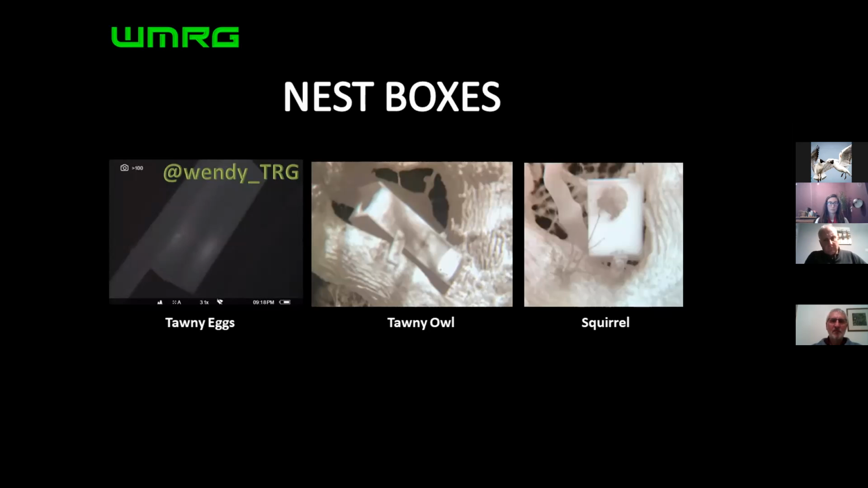What it doesn't show you is if the nest has failed, which is something that people might want to record for the nest record scheme. So yes, it doesn't show that, but actually, if you are just interested in ringing the birds or checking active nests, the thermal does show you whether or not these boxes are occupied.